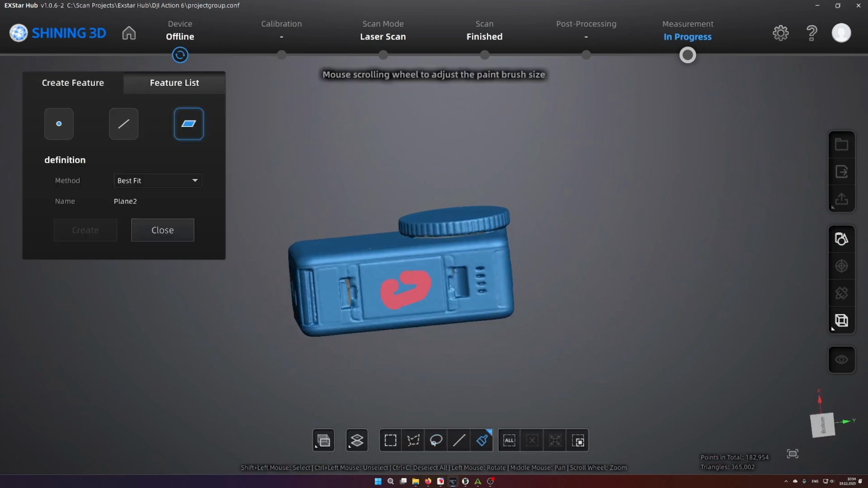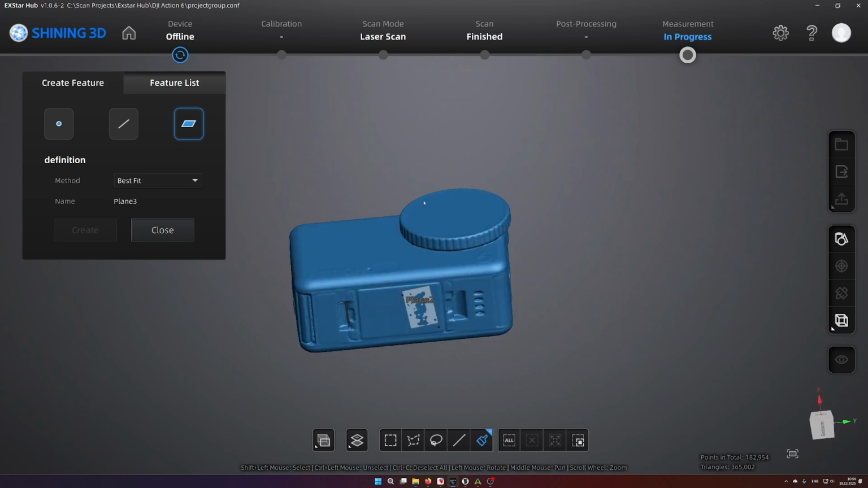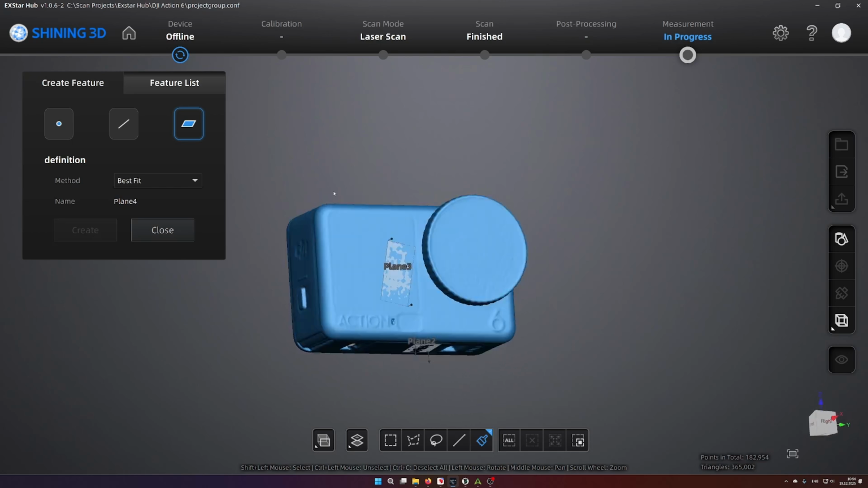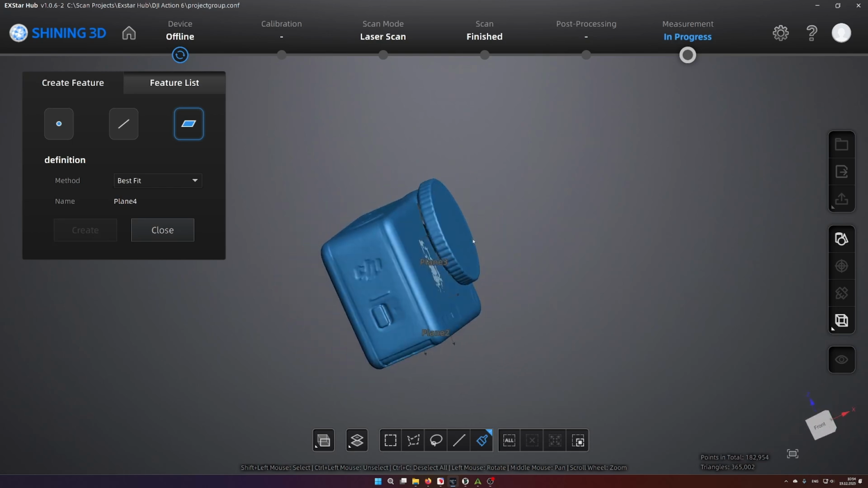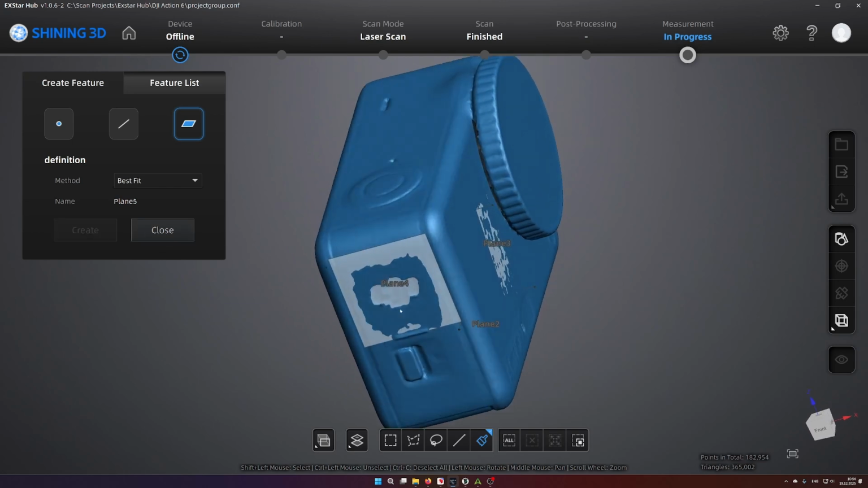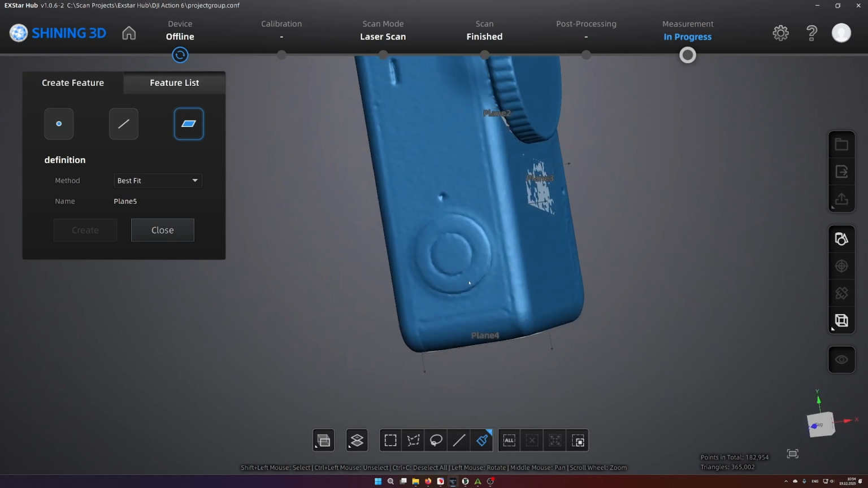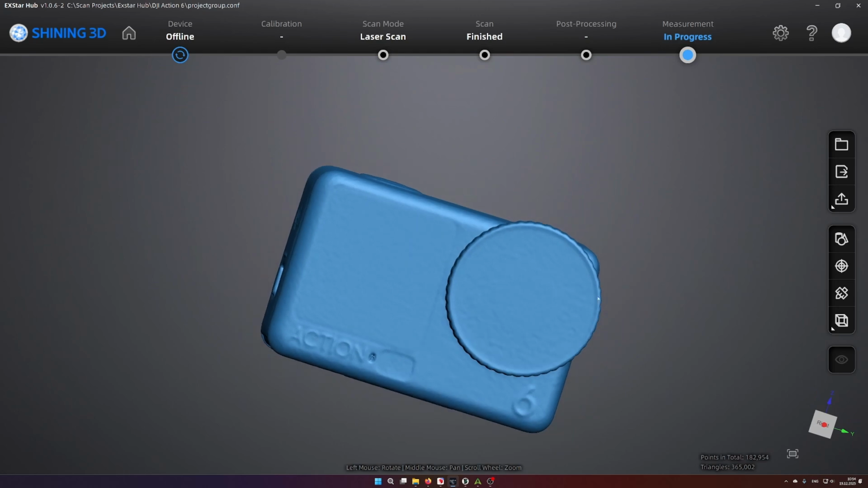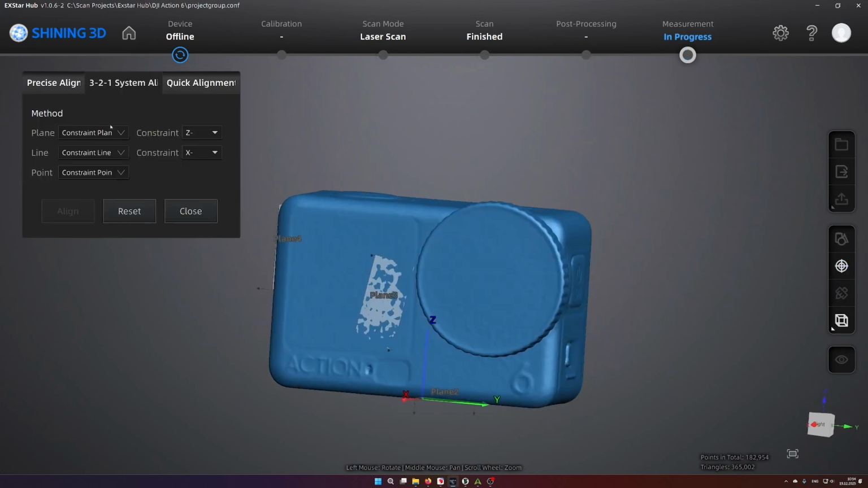So now second try, okay, this looks fine. So I will create another plane here in the front and a third plane. Let's do it here on the side. I guess this is good planar. I guess it's not fully right since I got the writing, but it will suffice. So now I can do the 3-to-1 alignment.